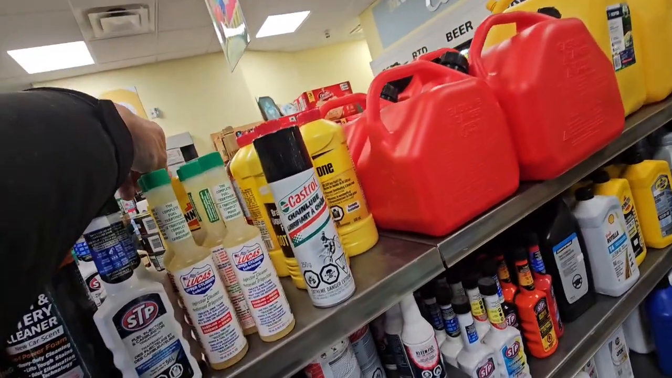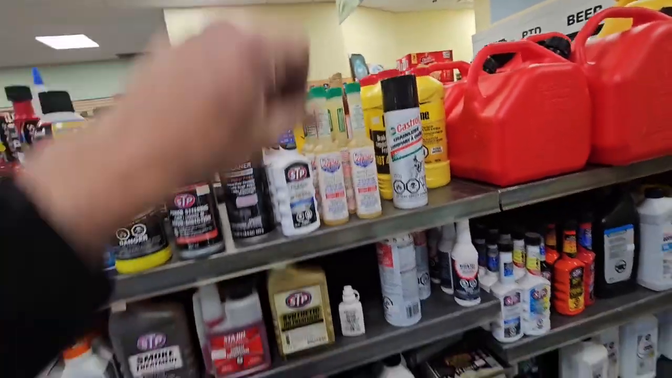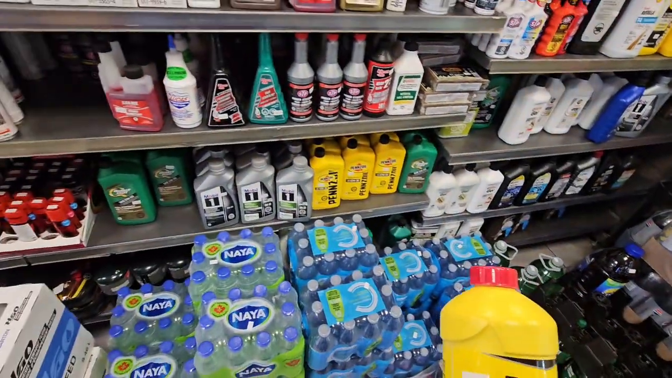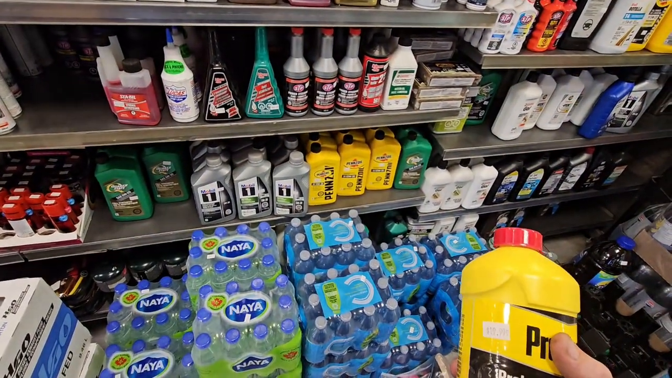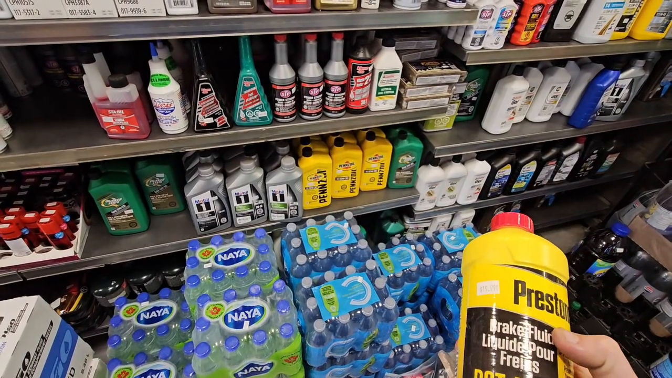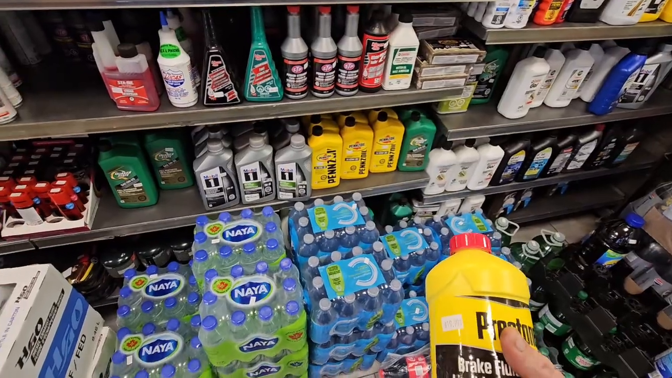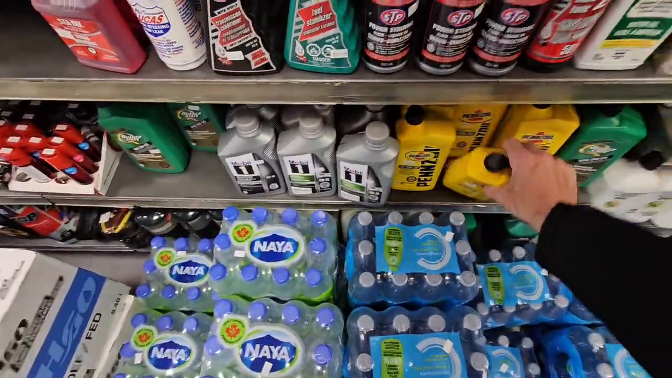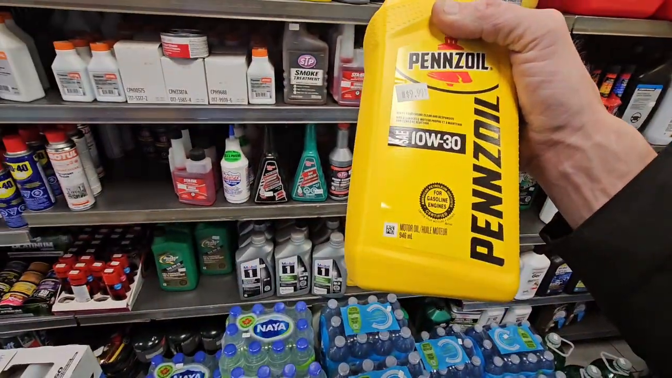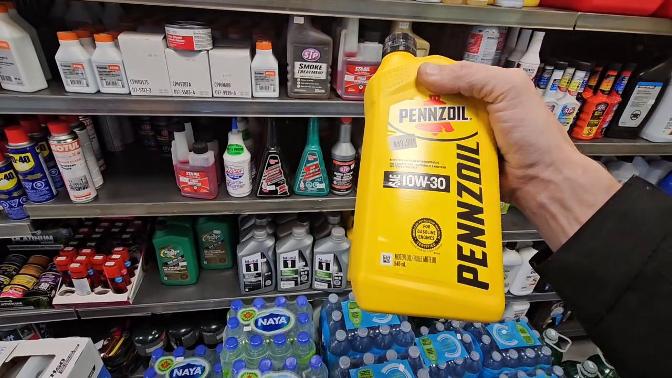What's this? Oh, 10W30. I figure that's what I need, but I do need an oil change. Mine's pretty black. The brake fluid would probably be more needed.